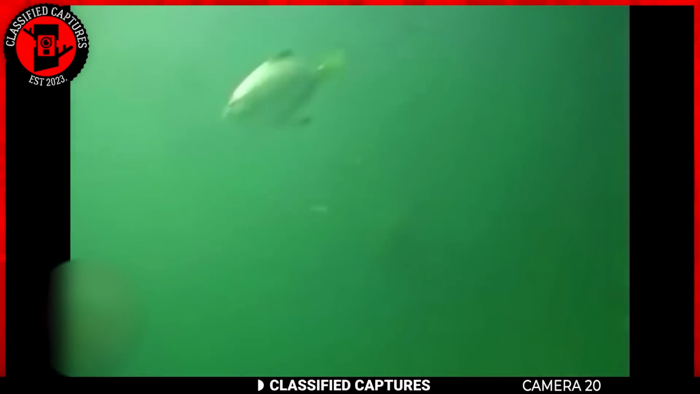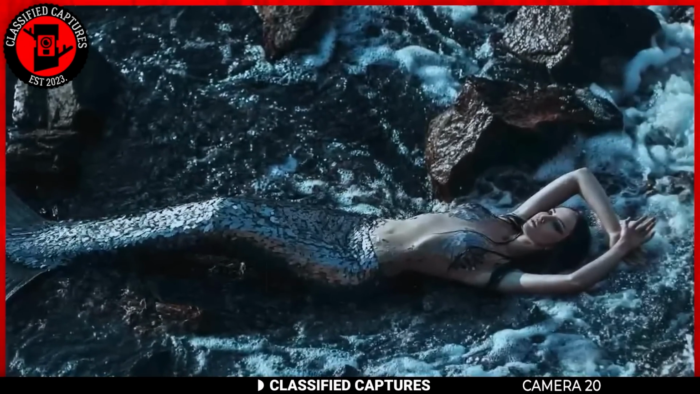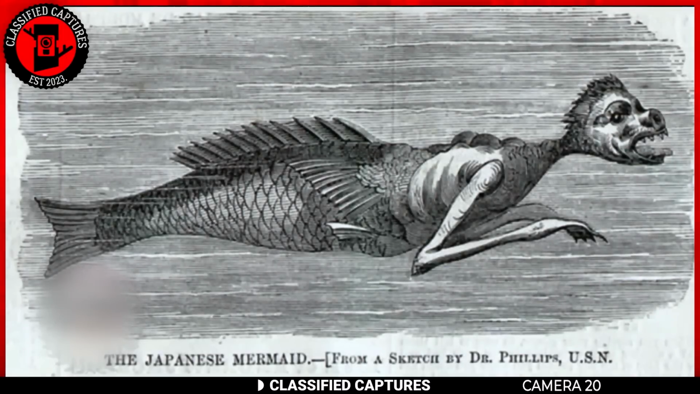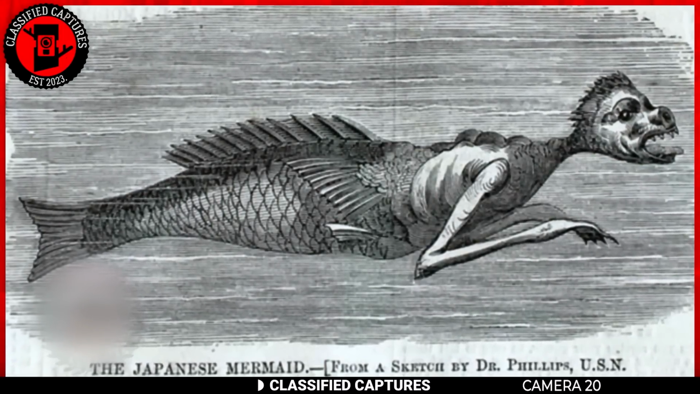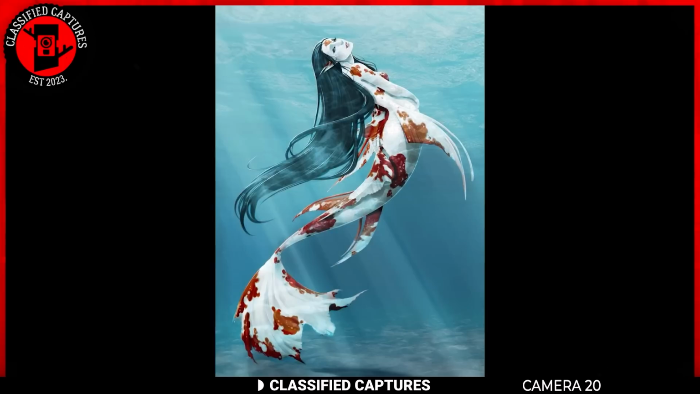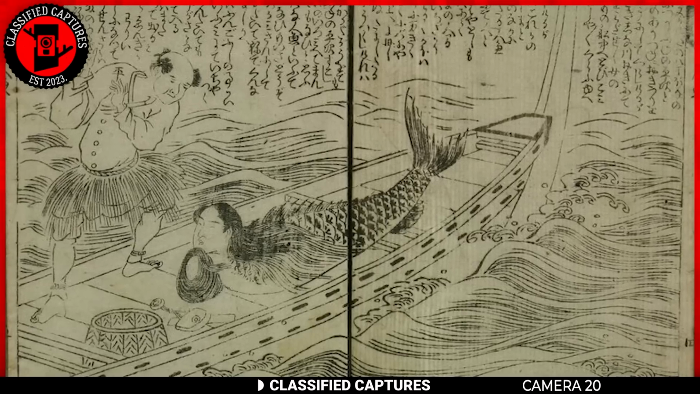The concept of mermaids, or ningyo in Japanese, has a long and varied history in Japanese folklore and mystery. Unlike the Western portrayal of mermaids as beautiful human-fish hybrids, Japanese mermaids often have a more fantastical and mysterious appearance. In traditional Japanese folklore, there are stories of fishermen encountering mermaids at sea. These tales often describe mermaids as having a human-like upper body and a fish-like lower body. Some accounts depict them with a beautiful appearance, while others portray them as more monstrous.